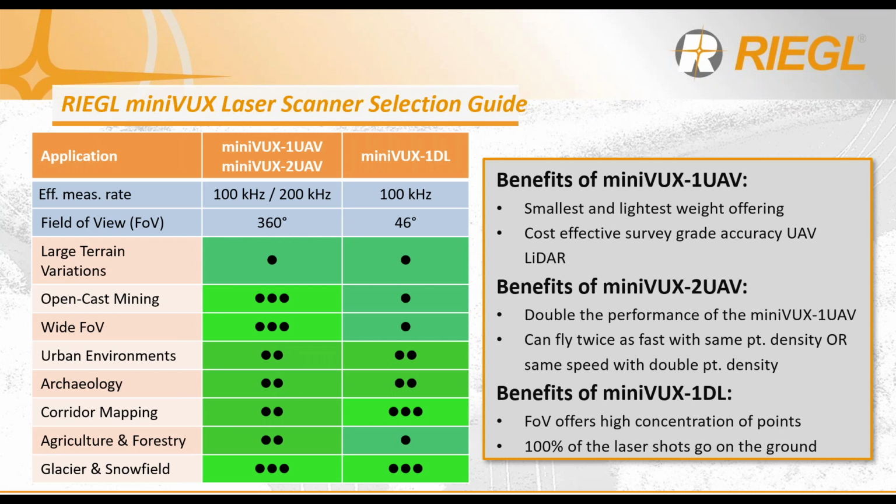So is that something that you're looking for, to get that high concentration of points for your area of interest? Or with the miniVUX 2 UAV, do you just want to fly as fast as possible, get out to the field, collect your data, and come back? Or are you looking for a very cost-effective LiDAR sensor integration, lightest weight, which therefore means you can fly a little bit longer, given that power draw on the UAV? All of these come into play.